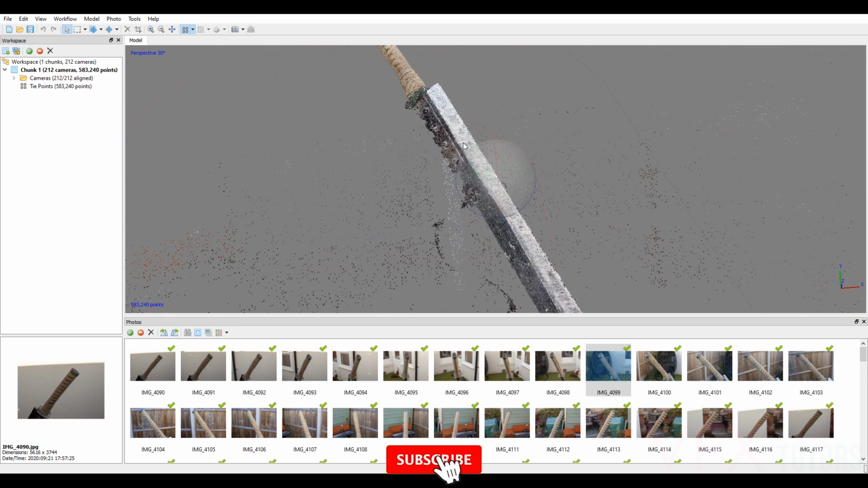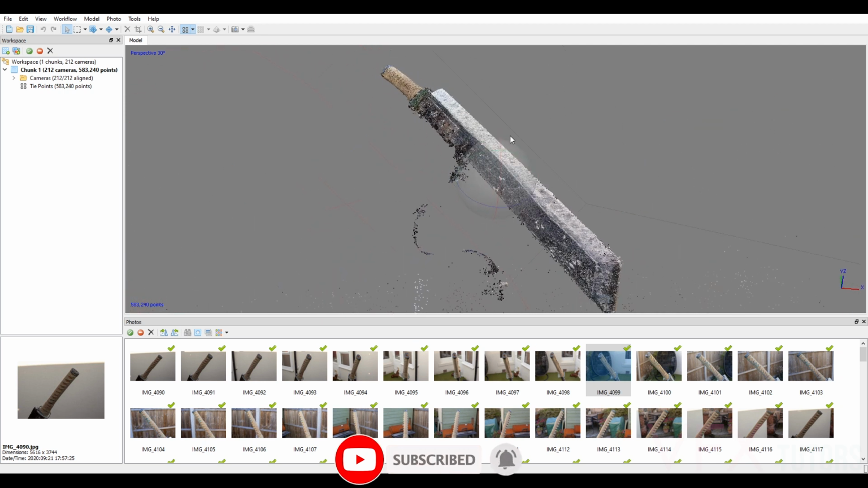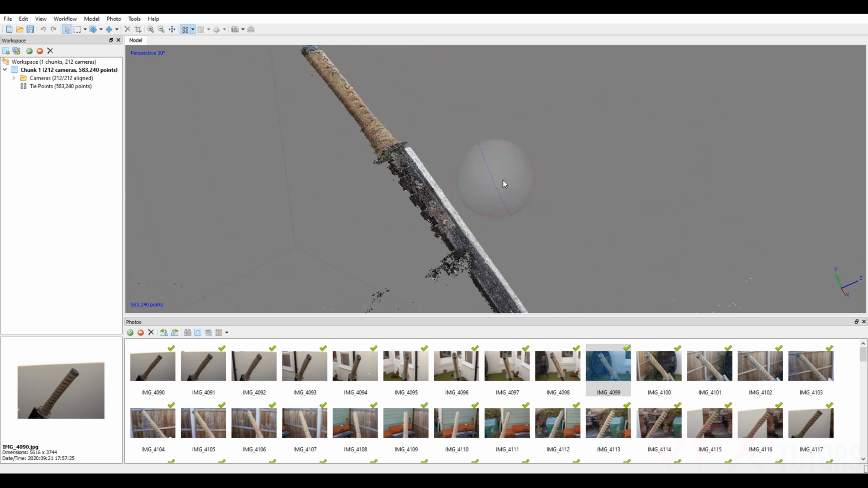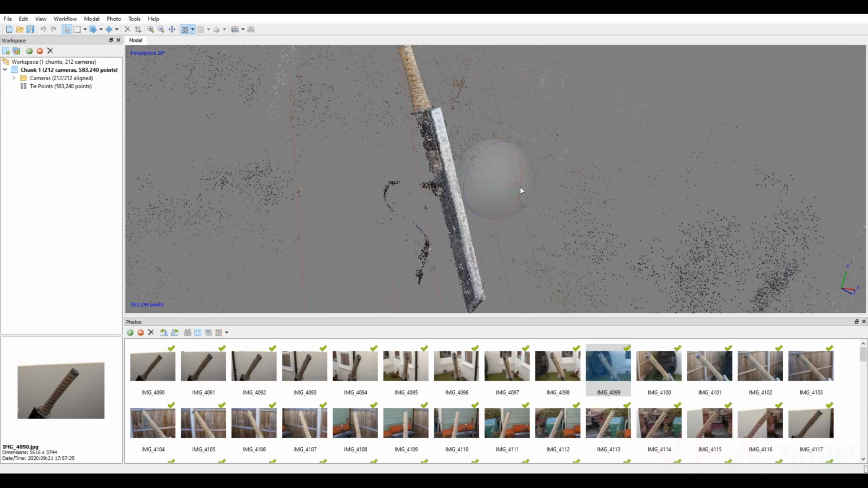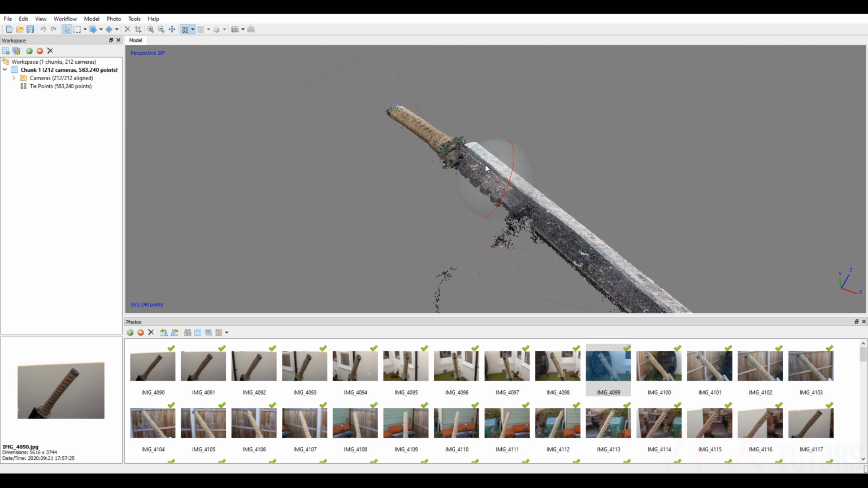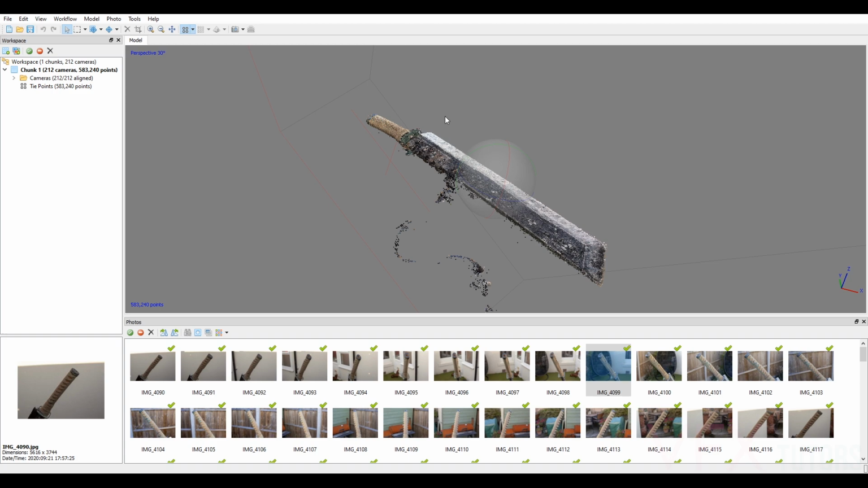But as a rule of thumb, when you're doing scans and stuff like this, if your object doesn't look like what it is on the first camera alignment, it's probably due to your photos. It should look exactly like it already. And the more it looks like it, the better.